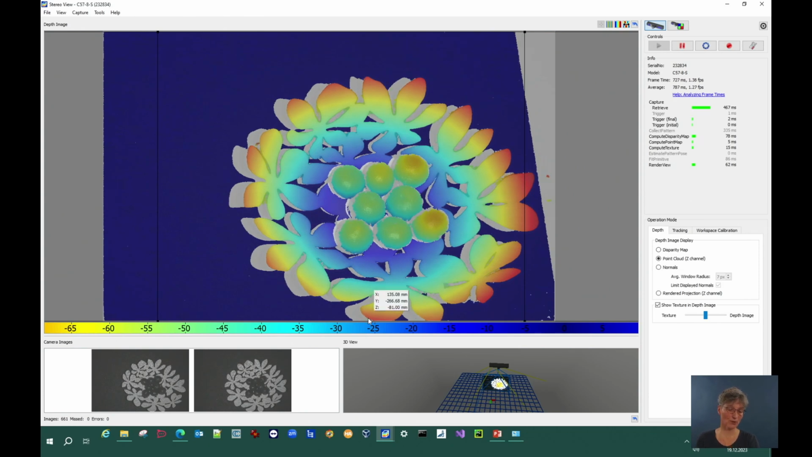This has an advantage that if you want to remove the background of your scene, so if it's a conveyor belt or a box or whatever, you just can choose the points that you want to keep by their Z value, and this makes it much easier to delete points from the point cloud that you don't want to have.